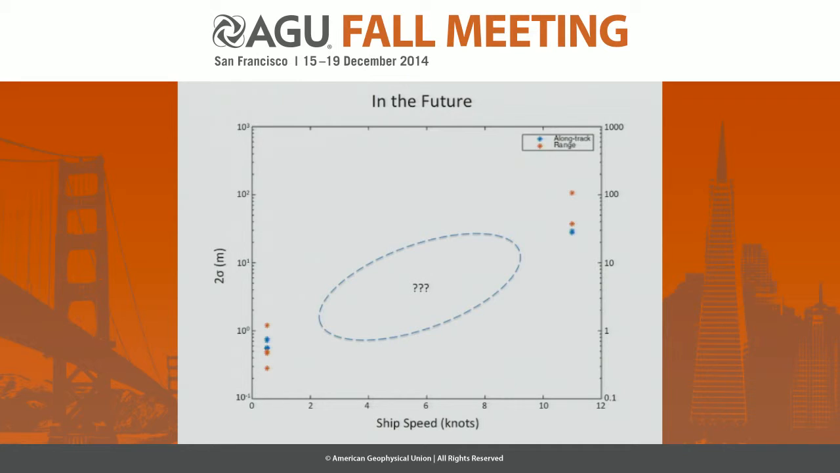Yes? So you didn't mention things like sound speed and latency in the system and all the various uncertainties that go into vertical and horizontal precision. How do you deal with all of that? Tides.